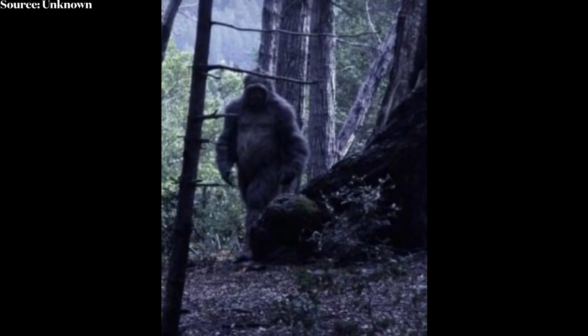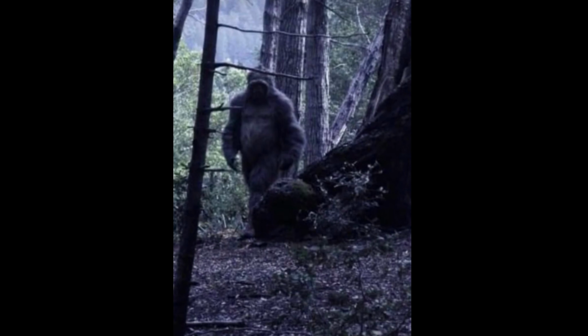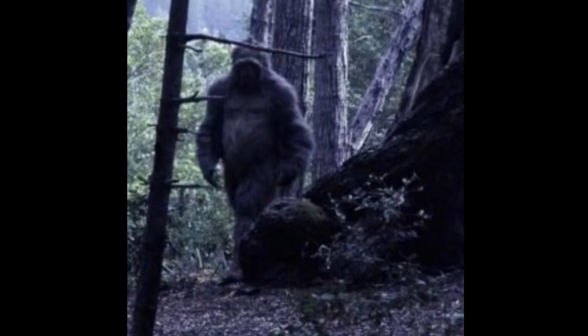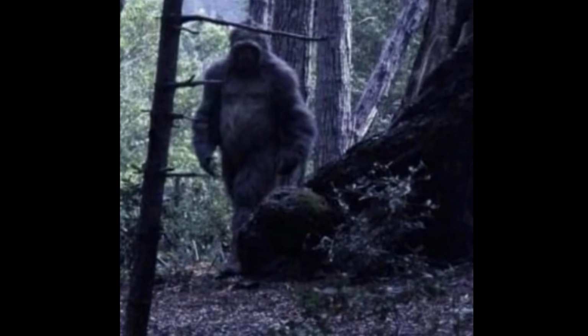This one looks big and strong, with defined arm muscles and pectorals. Zooming in, we can see its midsection is less hairy. We can see its protruding stomach as well. The way we can see its skin and body shape tells us this likely isn't a costume.